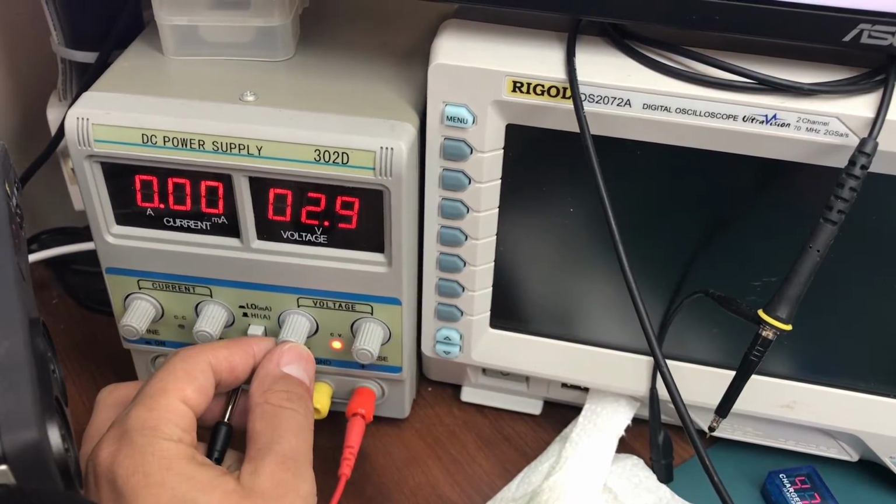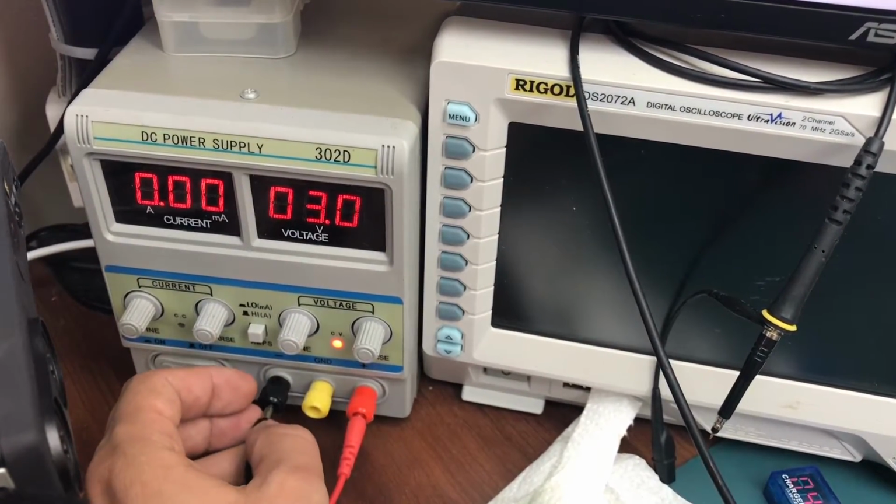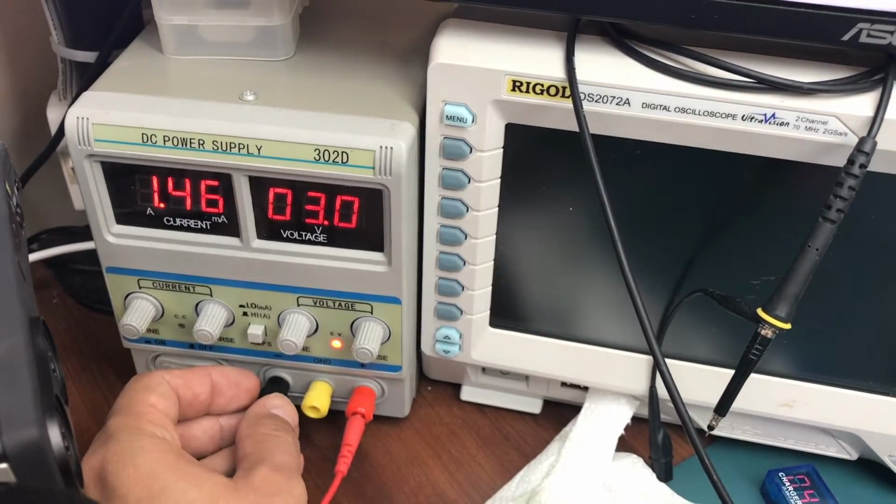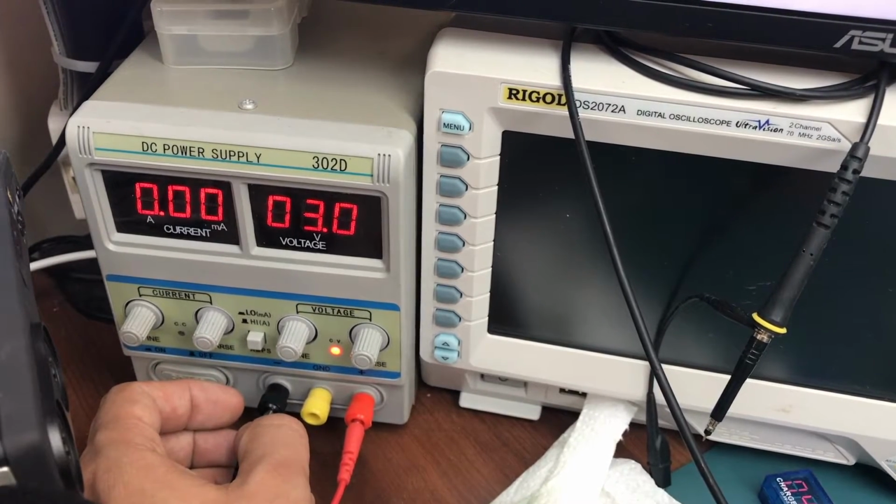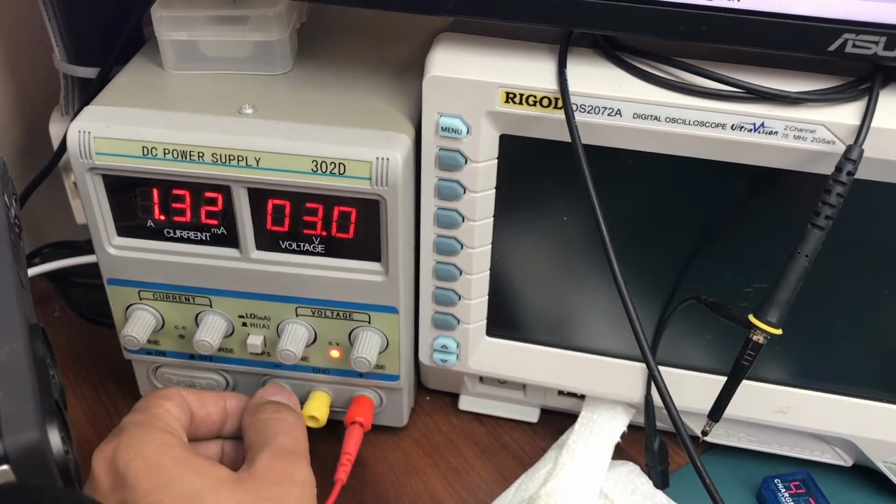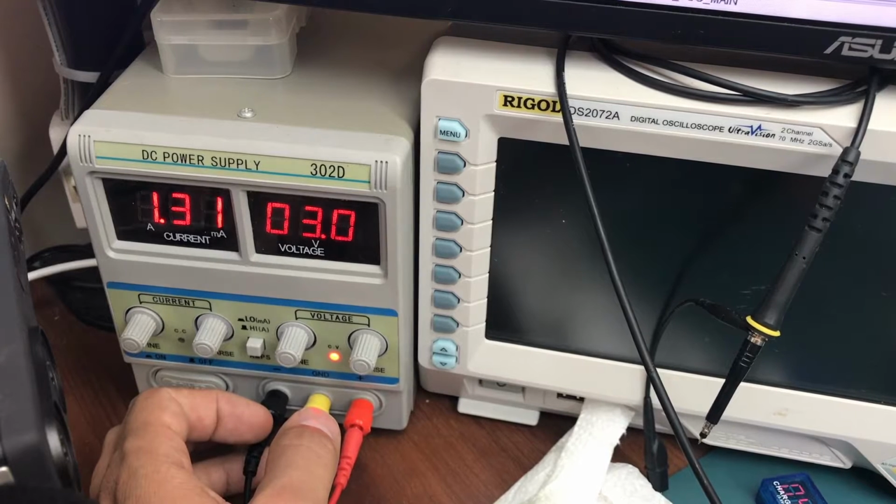Actually, it's 2.9 still, so okay. Usually voltage drops too, but since I put the current so high, maybe that's why the voltage is not affected. So that's where our current is. And let me point to the actual phone. I'm sorry, the logic board.